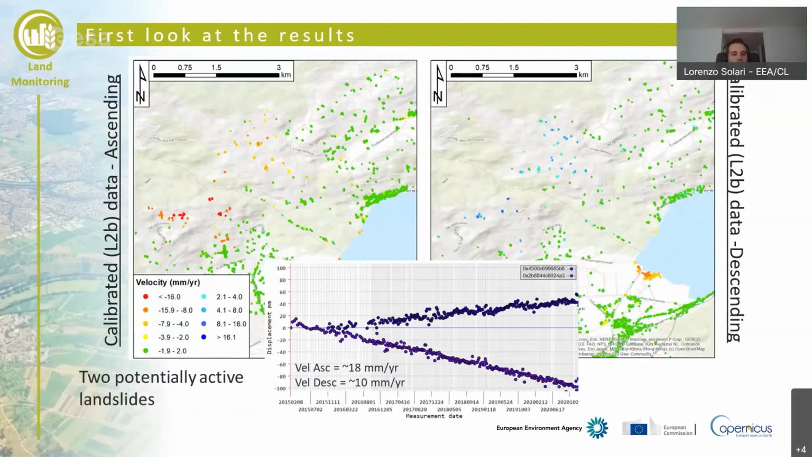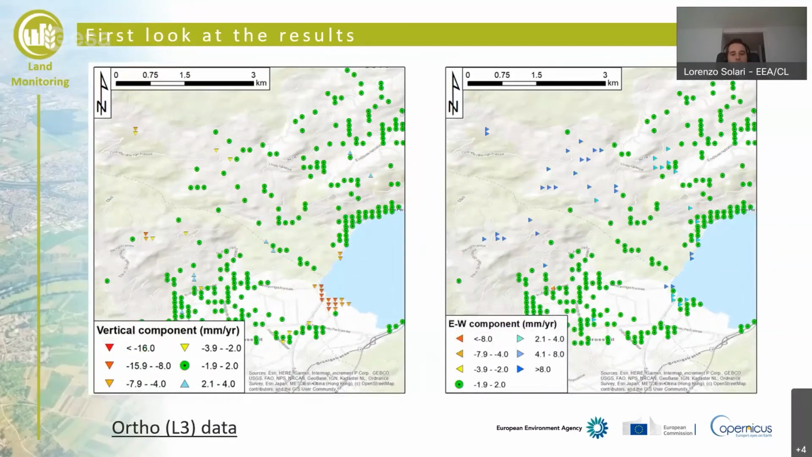Then I show you a few examples of landslides, and as you can see, again, these are calibrated products. You see the difference in the sign and the color of the points. It's related, of course, to the fact that we have an along slope motion, and the vector is seen by different look angles depending on the orbit. And this is confirmed by the velocities that have a main east-west component, as we expect from this kind of motion.